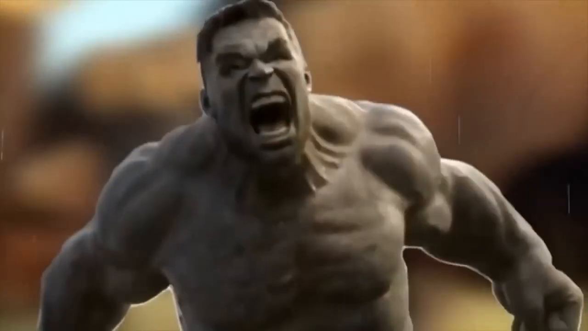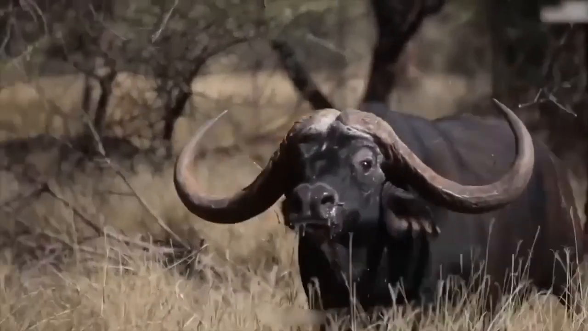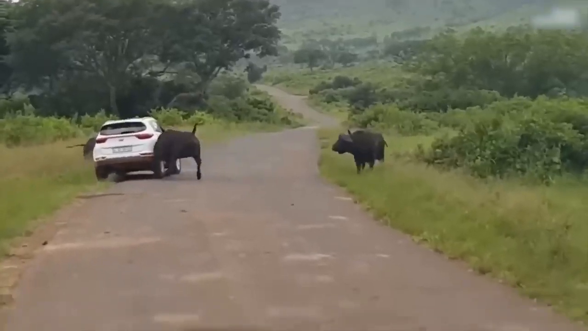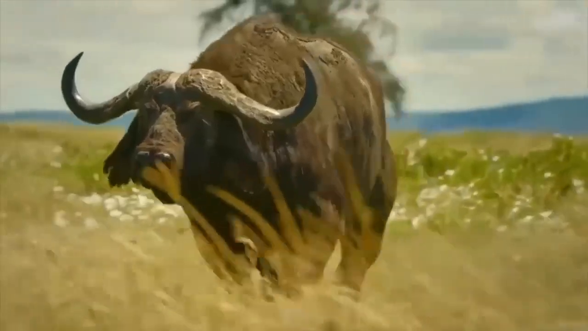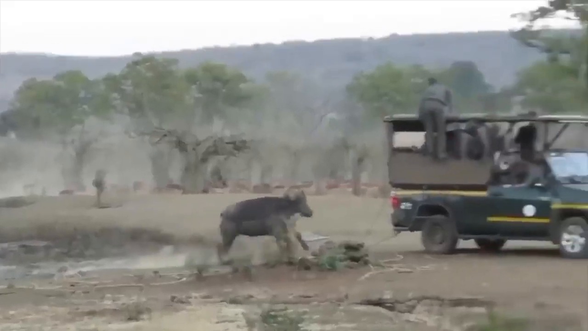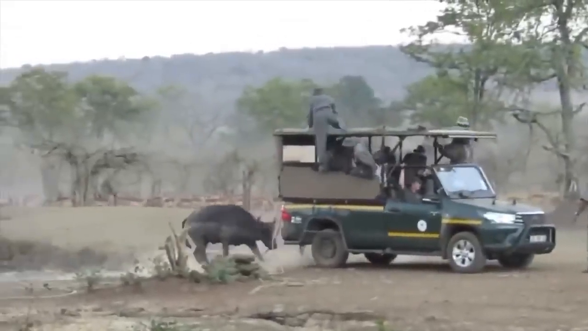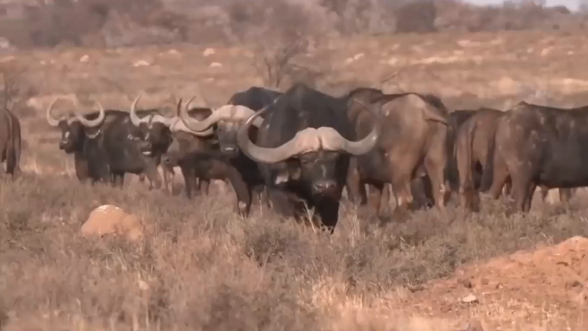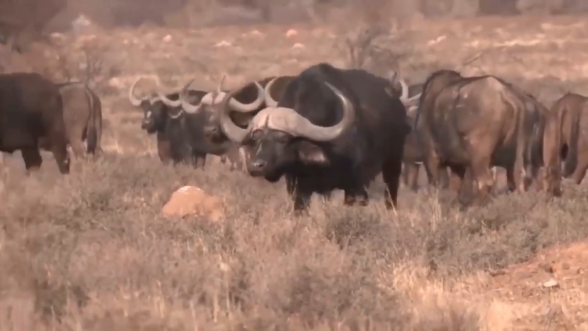Africa's version of the Hulk. These big boys can weigh up to a whopping 2,000 pounds, making them one of the biggest and baddest creatures out there. And here's the thing, they're not afraid to throw down. They've been known to take on lions and even humans, and let me tell you, you don't want to mess with them. That's why they're also known as the Black Death. So if you ever find yourself face to face with one of these beasts, just remember to give them plenty of space and respect.